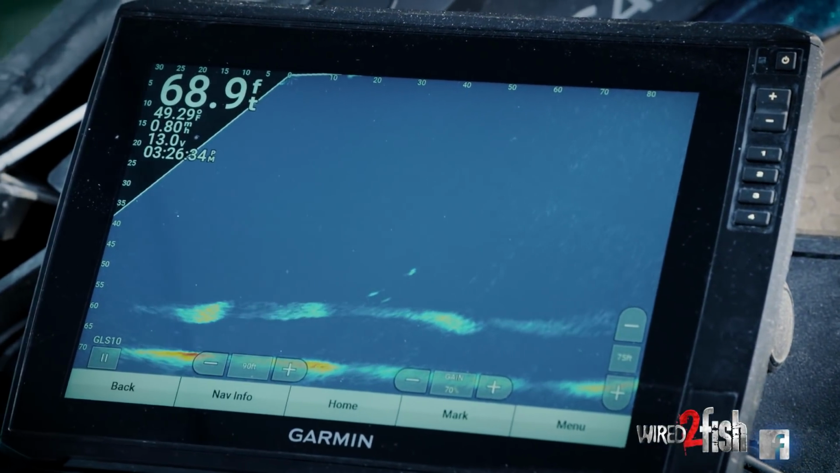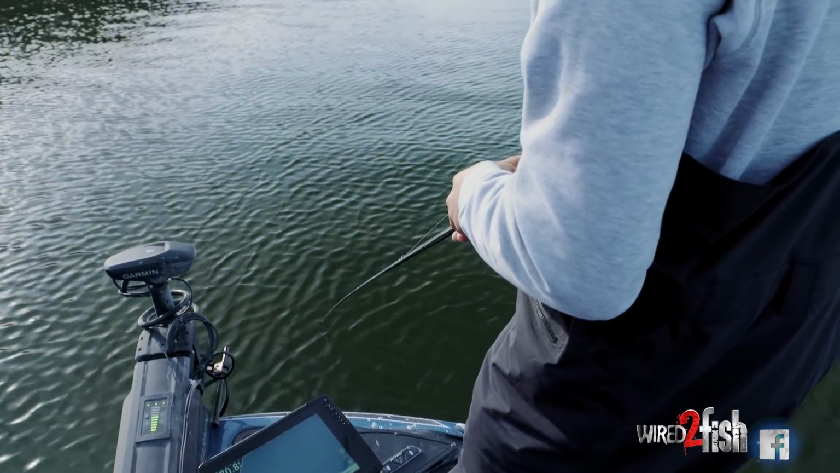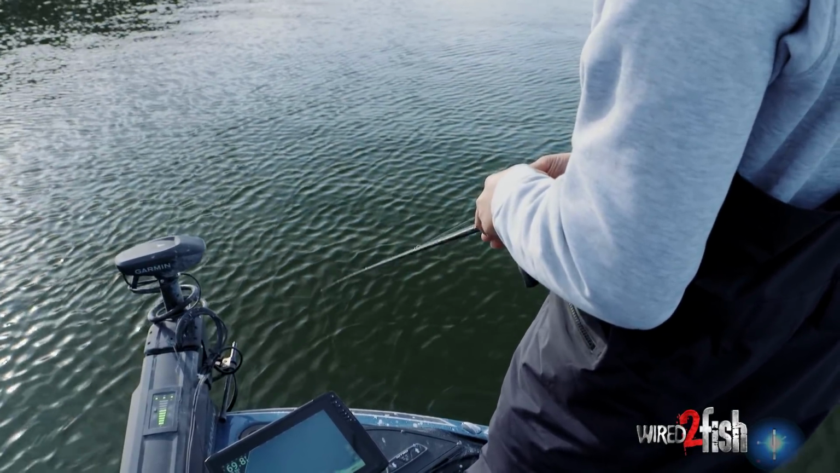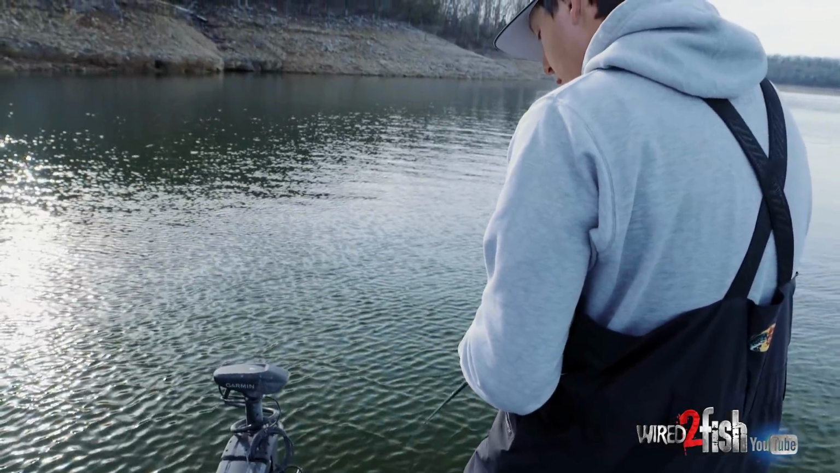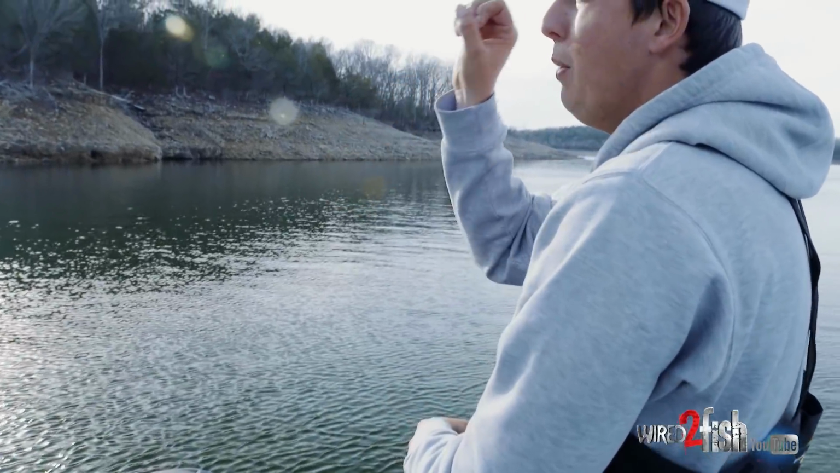Well, here comes a good group of them. This water's cold enough now that you can get these fish's attention whenever your bait's moving around really fast, but it seems like they really don't want to commit to it until it's holding still. Whenever you hold that thing still, they'll swim right up underneath it and just come up and suck it in.